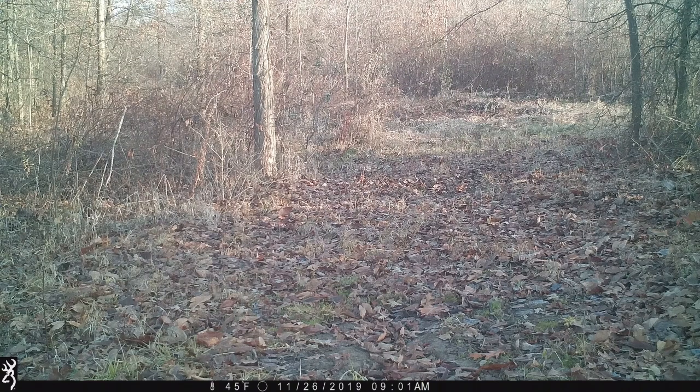So I'll encourage everybody to get out there next year, get in the woods. You might just find yourself in the middle of all the action.